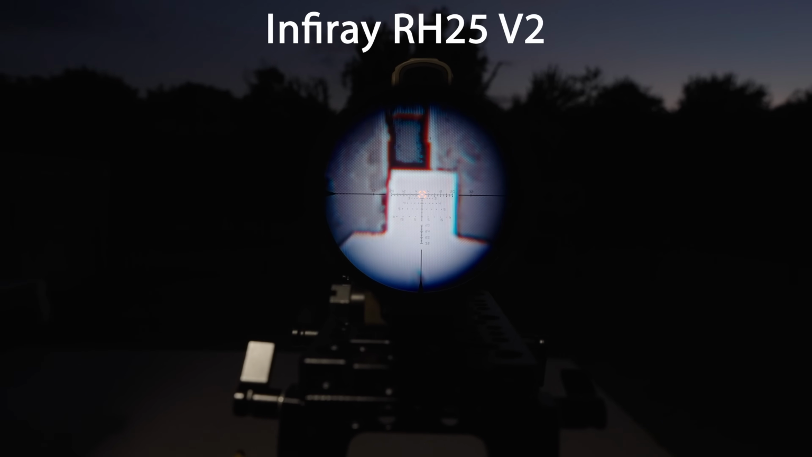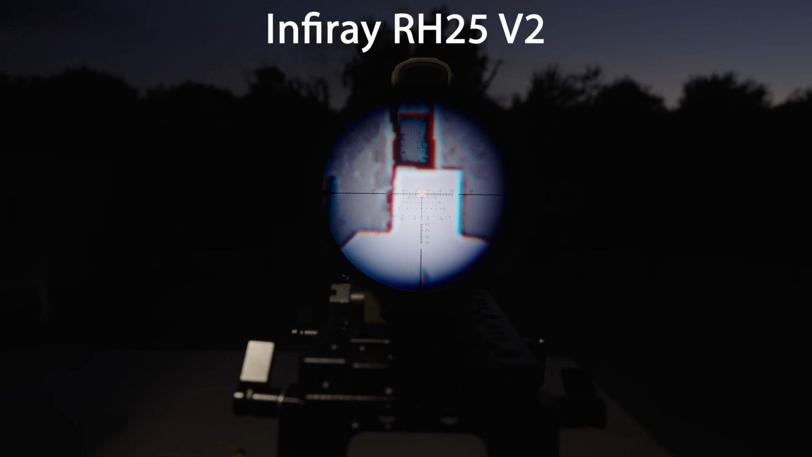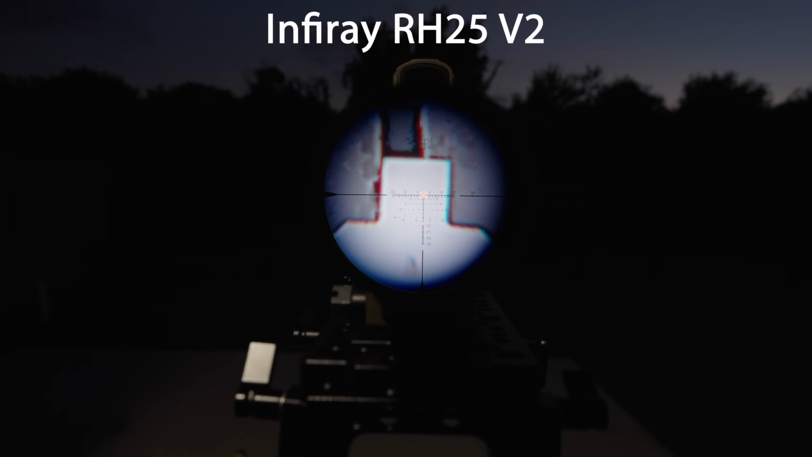So there is what you can expect on the RH25 V2. I know that the screen is improved on the V2 over the V1, though I've never looked through the V1. To my eye, doing this comparison side by side, I'd actually say so far the RH25 is maybe one of the lesser impressive screens, but you guys be the judge. They all look great to the user's eye, and the camera, I think, exaggerates things, but I'm learning as I film this and as you guys watch this.